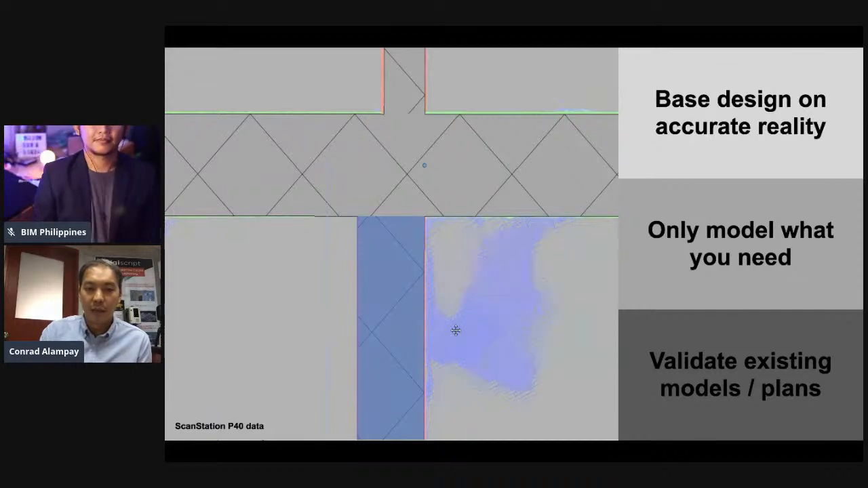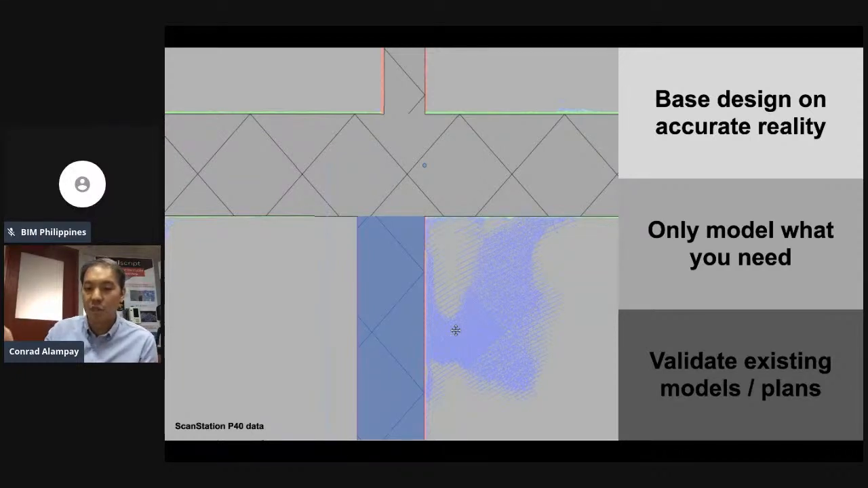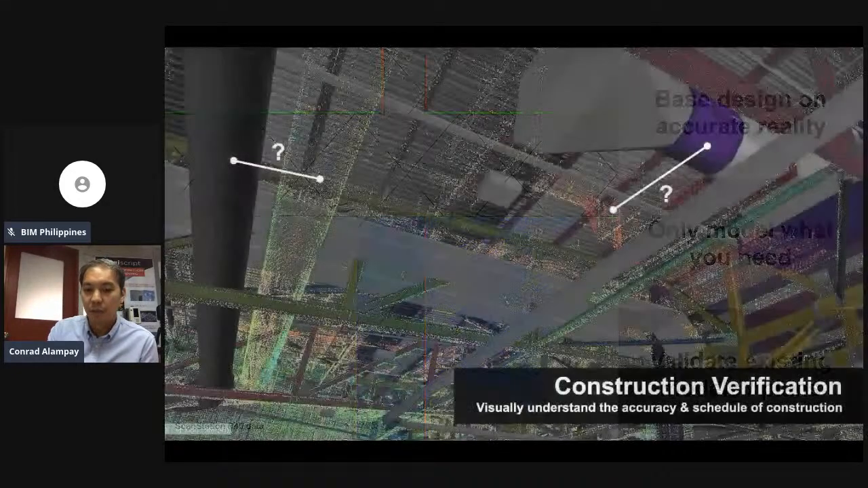So with reality capture data, you can determine whether what is on your blueprint has actually been implemented and constructed on site, compare the two, and see what needs to be validated or adjusted early in the project, before you start constructing your high-rise. The earlier you catch your mistakes in construction, the bigger the time and cost savings you have as you construct. That's what we believe we can provide with 3D reality capture.